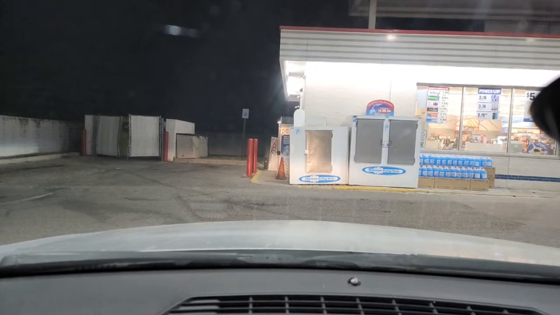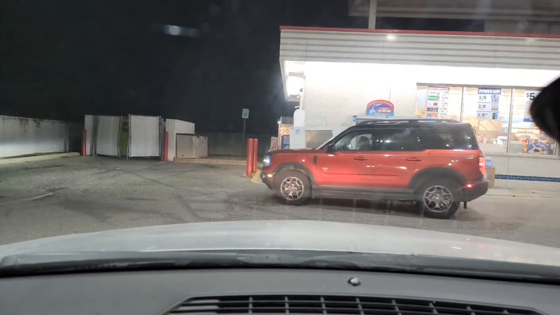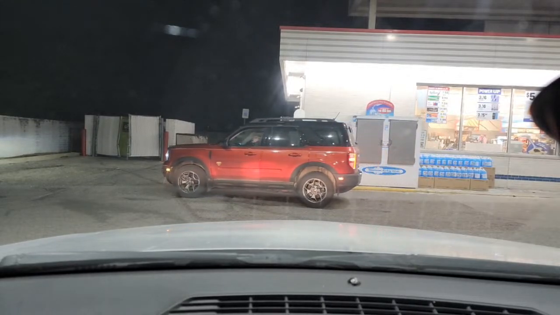And I'm just kind of looking at the environment. And I'm going to show you this, guys. You got the delivery truck guys over here. There's the semi to the right. You can't see it because the angle's kind of blocked. But you just got to be careful and really be aware. But I think it's smart to fill up your vehicle at night. You don't have to rush. You can take your time.